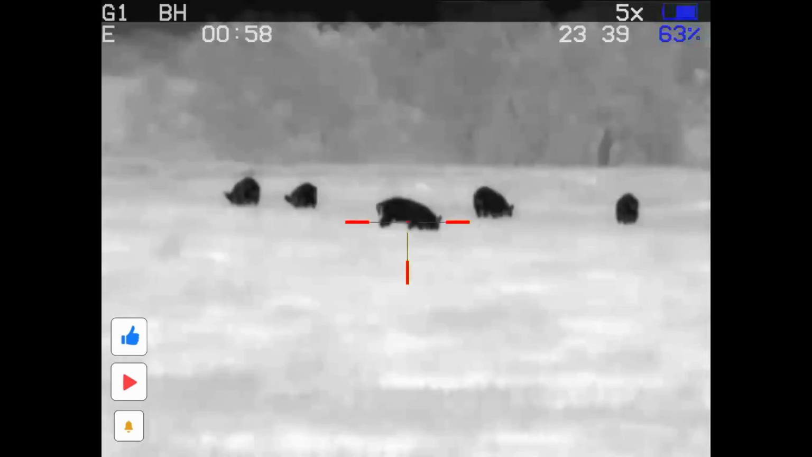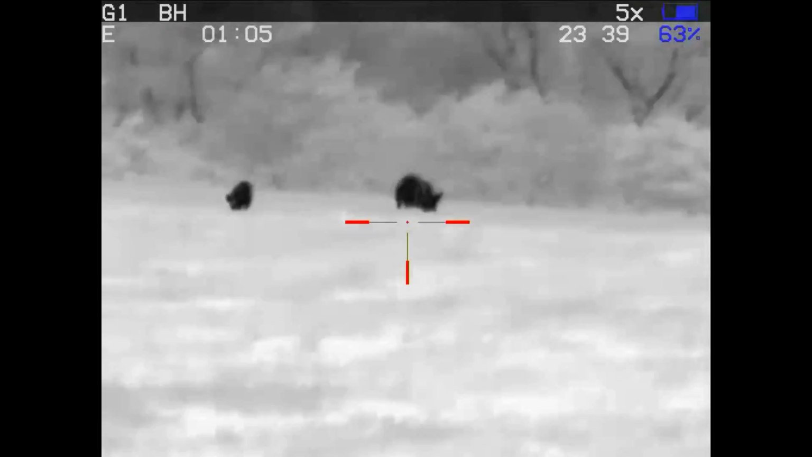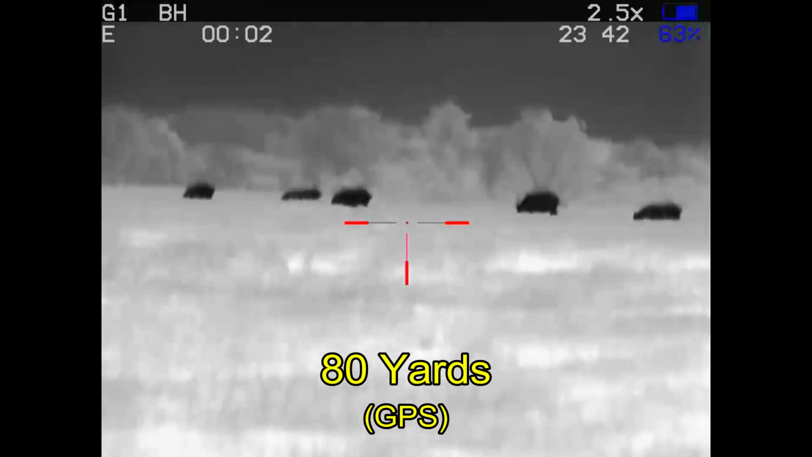So I want her to be there. It's going to be perfect. She's the trailing hog. I'm going to shoot her. They're all going to run off to the right. I'm going to use the tank dam as a backstop and have a safe field to fire. It's good to have a plan, but not all plans are good.